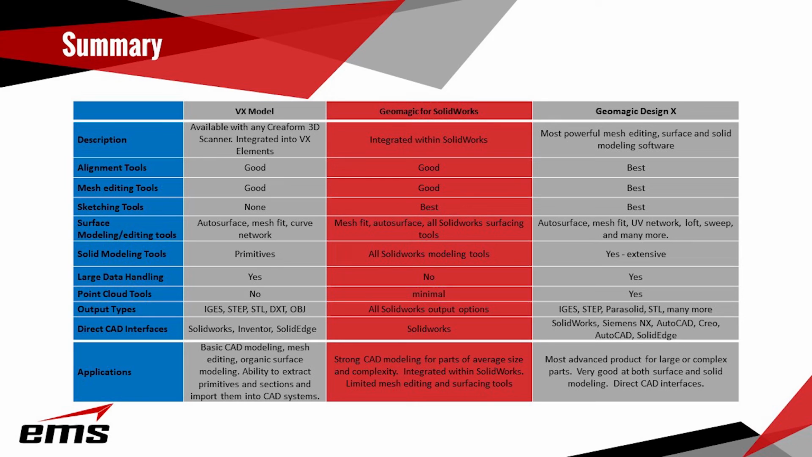Surface modeling and editing tools, VX Model has some decent ones. And of course, Geomagic has the Mesh Fit Auto Surface from the Geomagic for SolidWorks module. But then, of course, it has all the SolidWorks surfacing tools available. And Design X has not only that, but some other very powerful surfacing tools. Solid modeling in VX Model is only primitives. For Geomagic for SolidWorks, it's all the tools. And for Design X, again, it's very extensive.